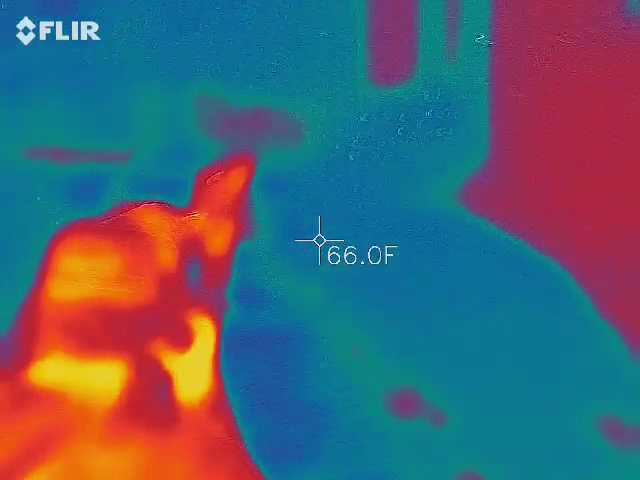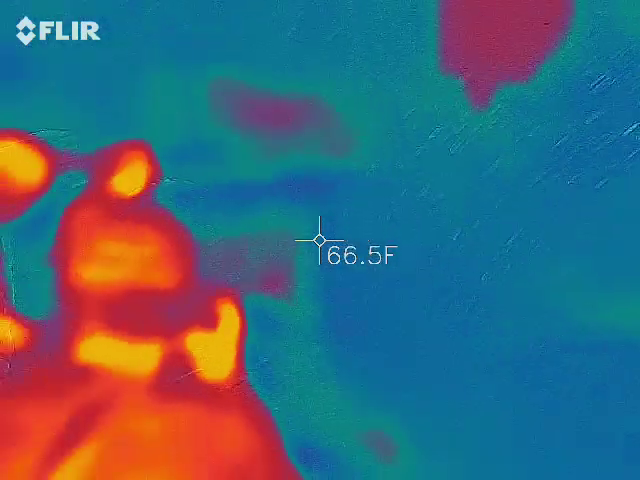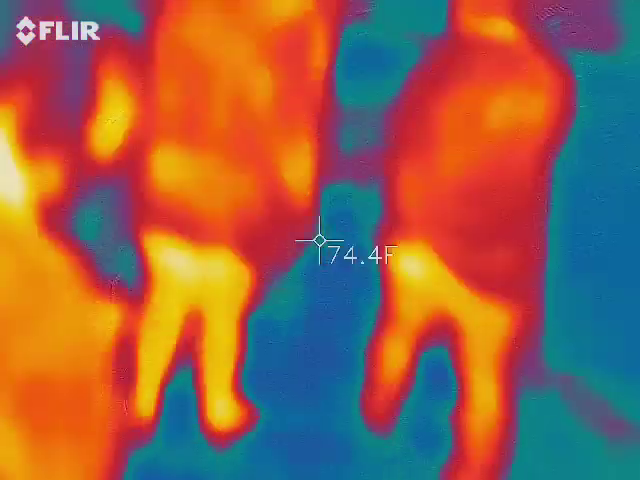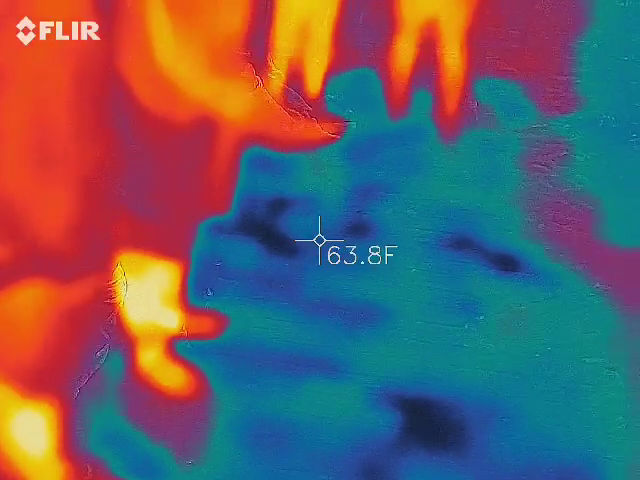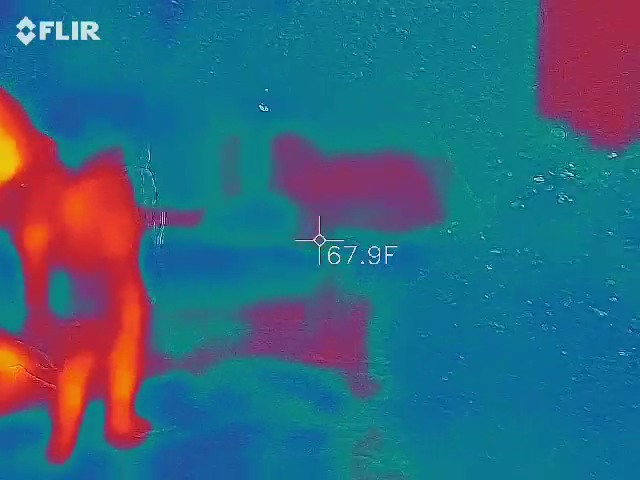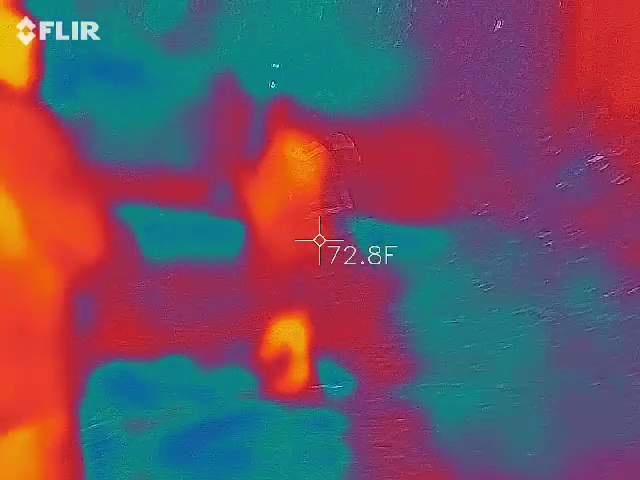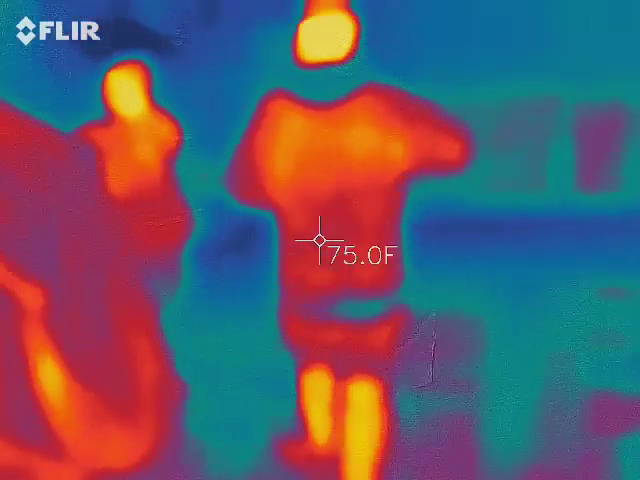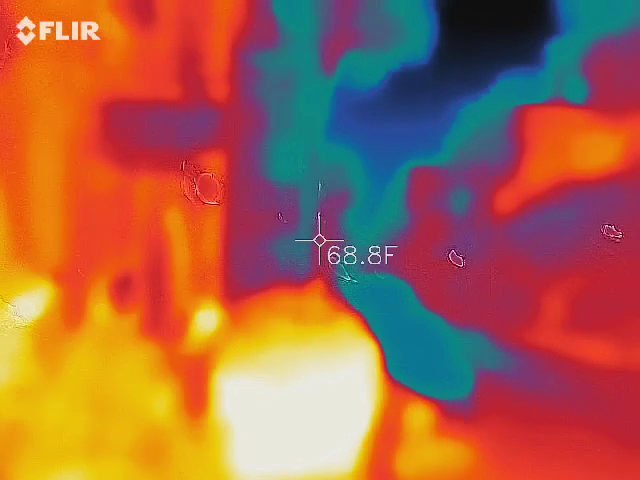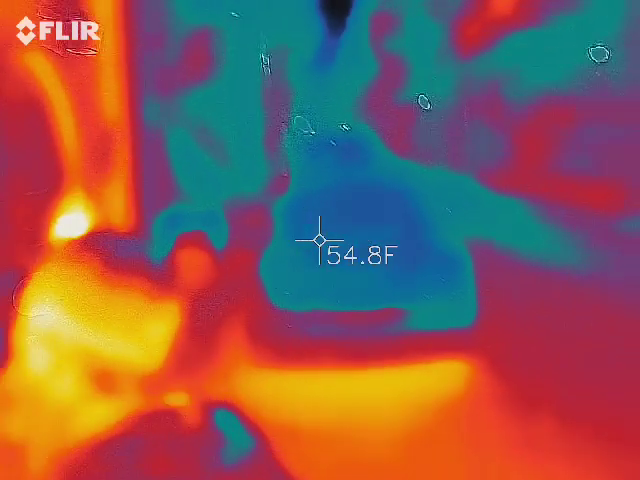The handprint's right here. Is that blinded by the light? The sidewalk's closed, so we're gonna go around.